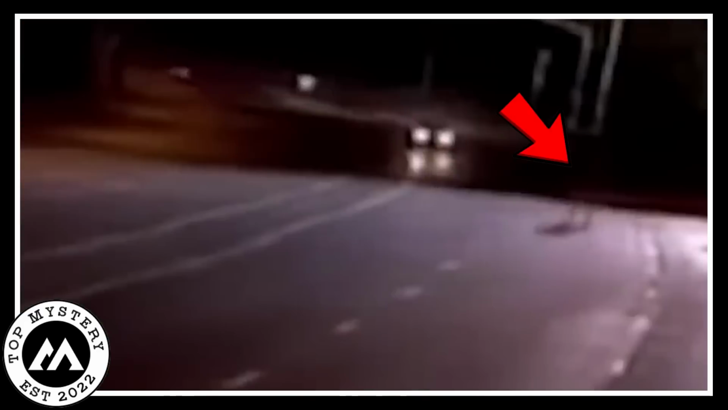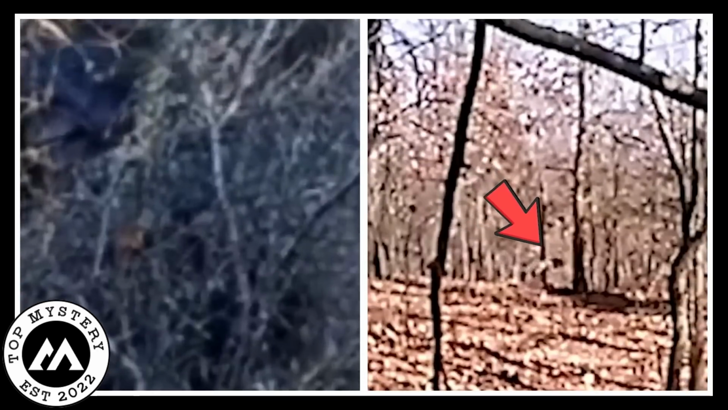The heck was that? From hidden nighttime hunters to odd wonders in the darkness, prepare for a journey into the unknown as we showcase the unusual, spine-chilling, and breathtaking moments in the wild.